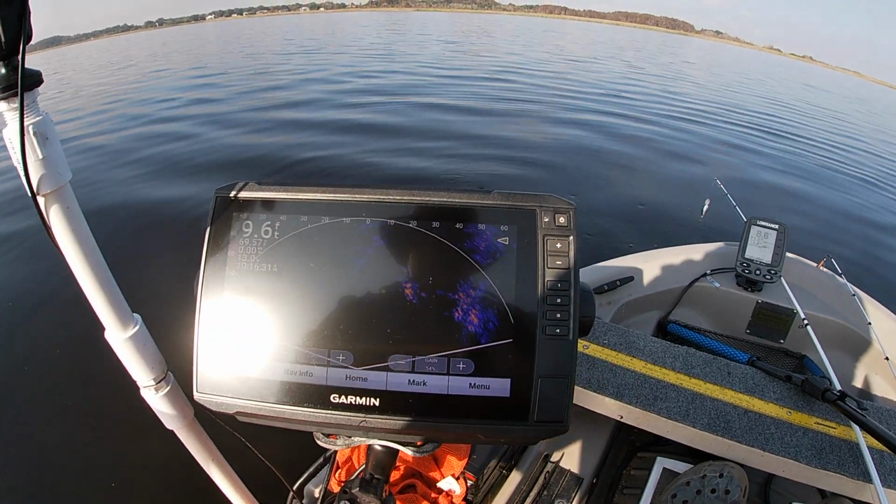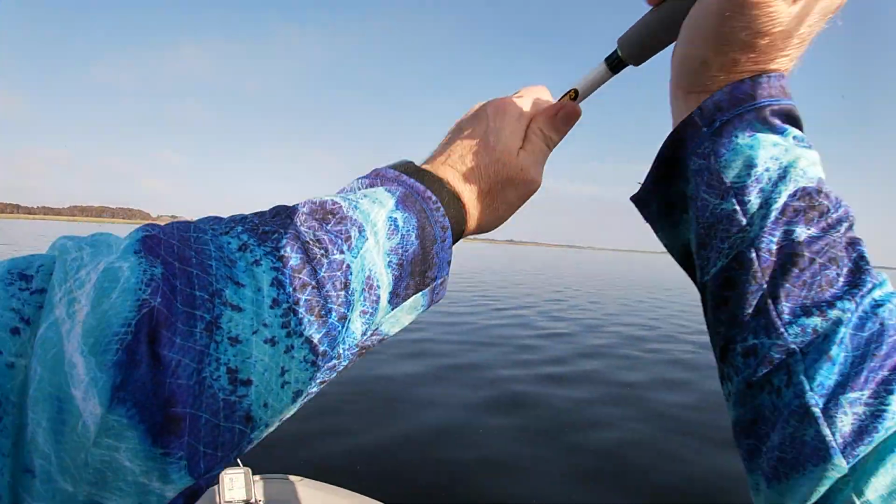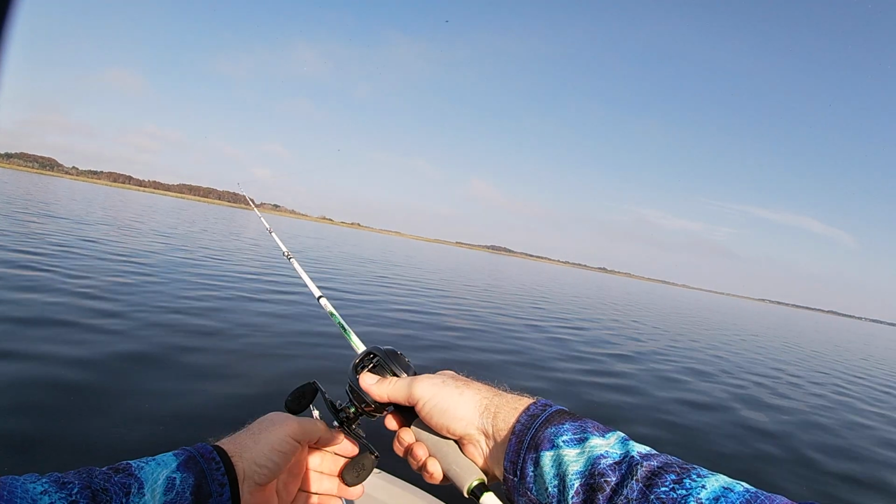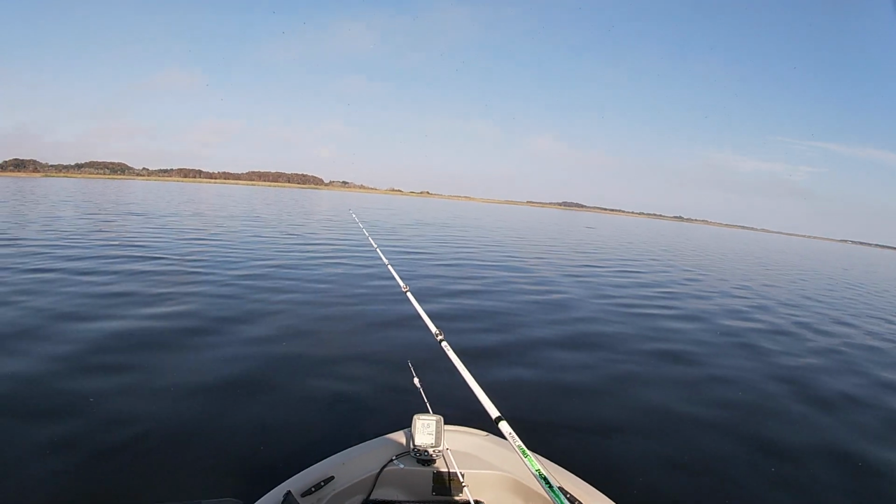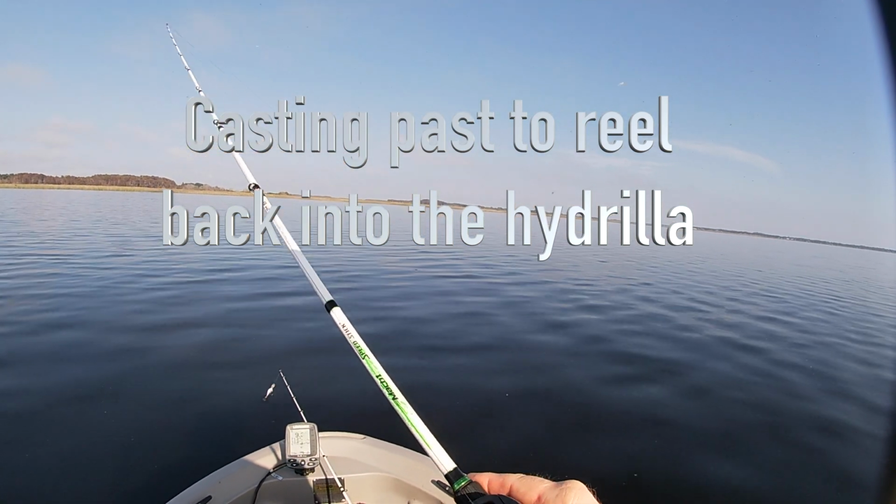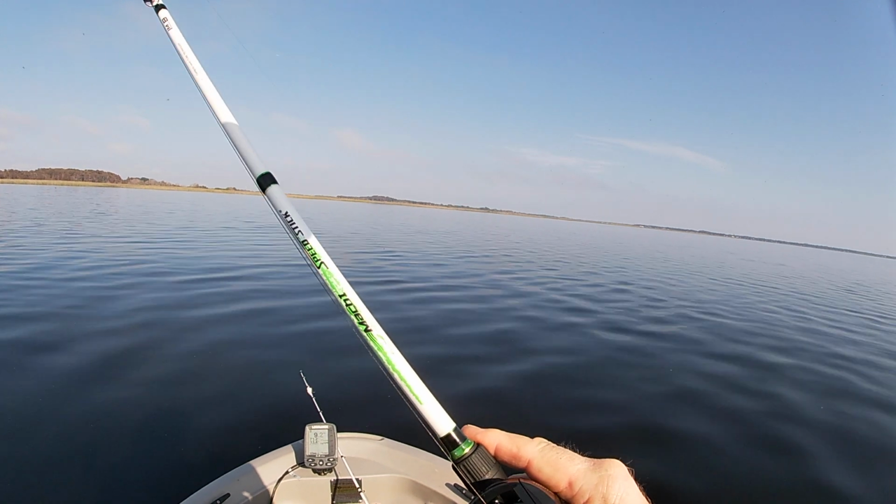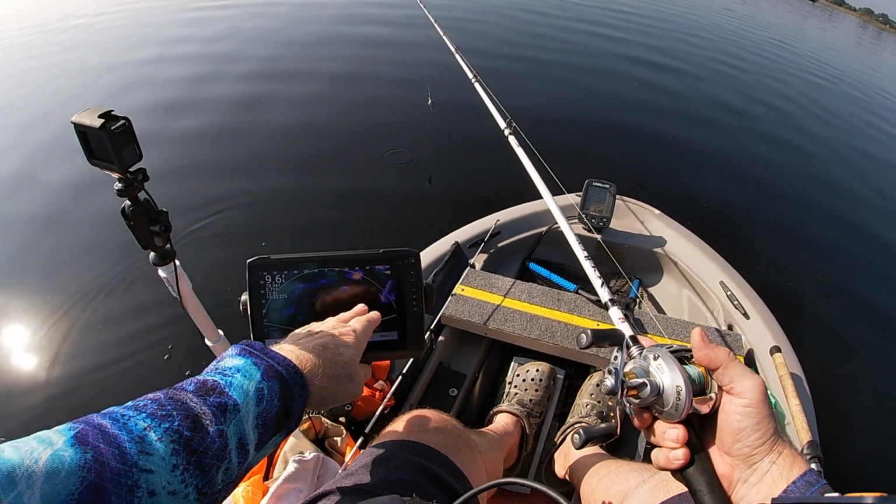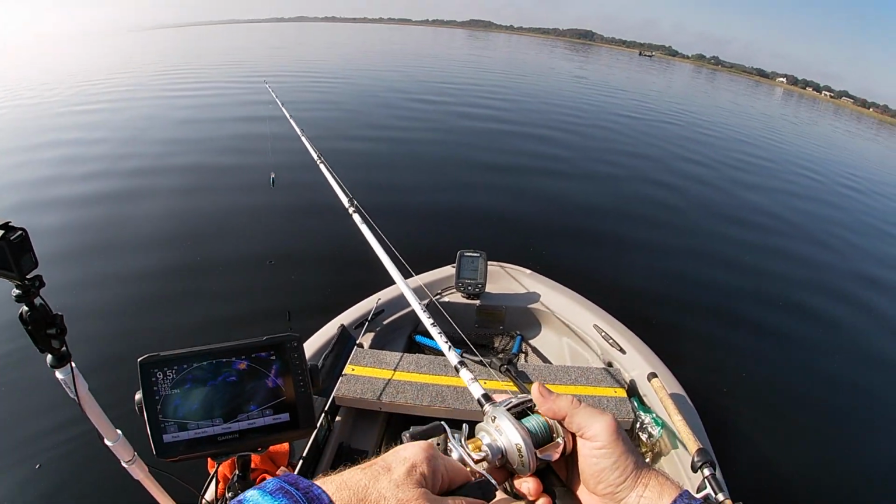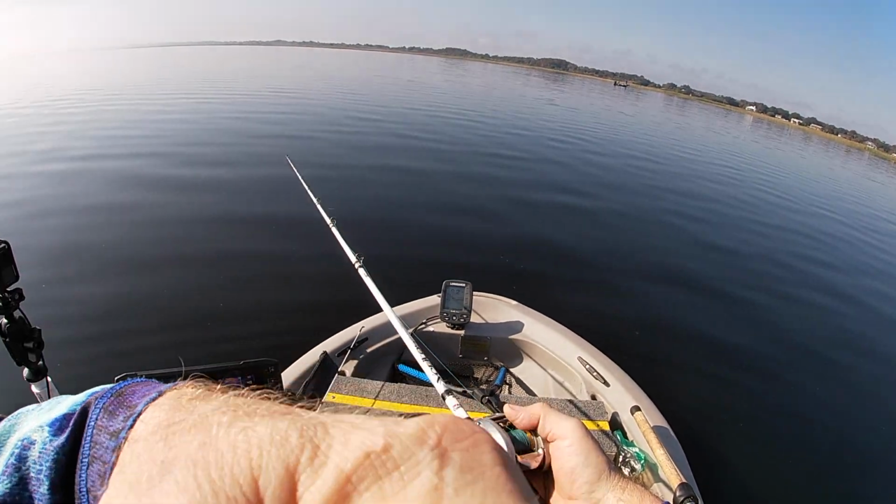Right off our bow to the right should be this clump. It's supposed to be about 30 feet out, so I think I should easily hit that. Yeah, I can feel it right there. See clumps to the right, dead center in front of me. Should be clear, and sure enough, it is.